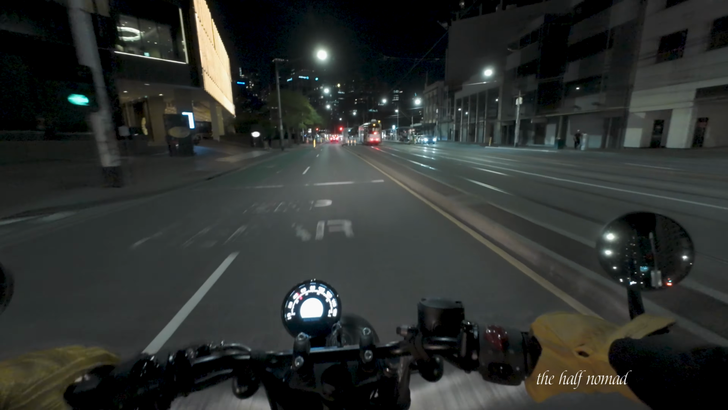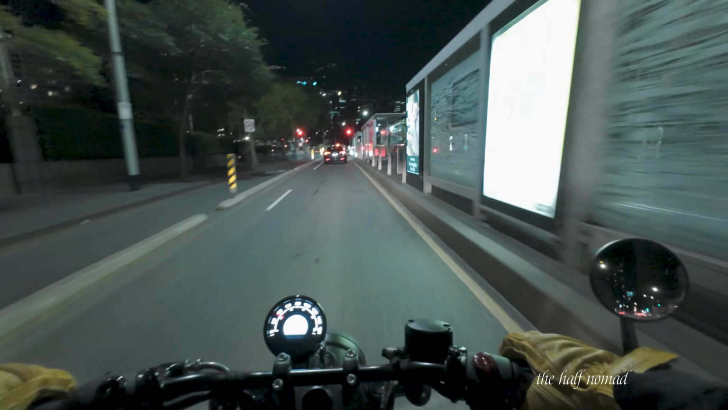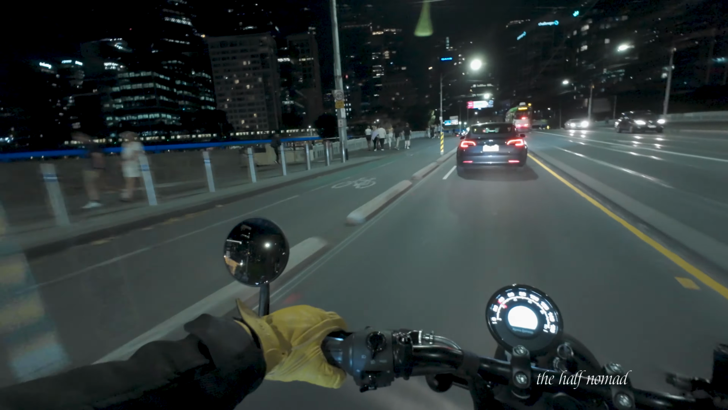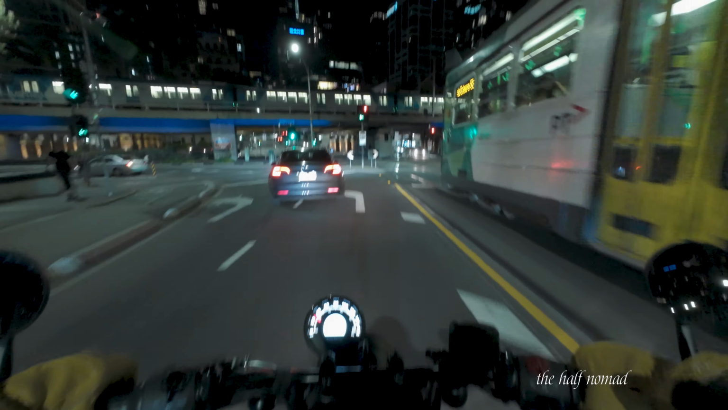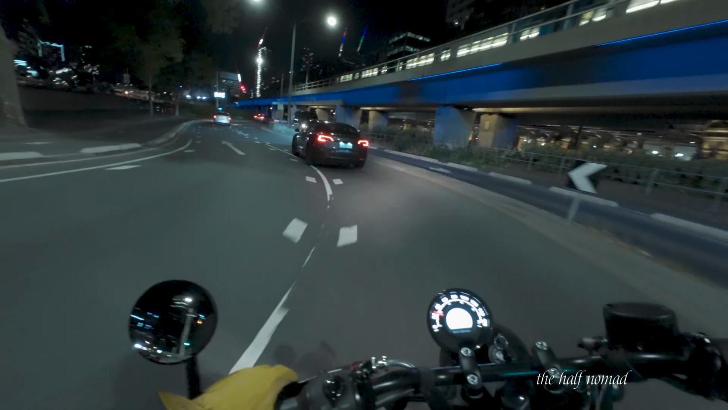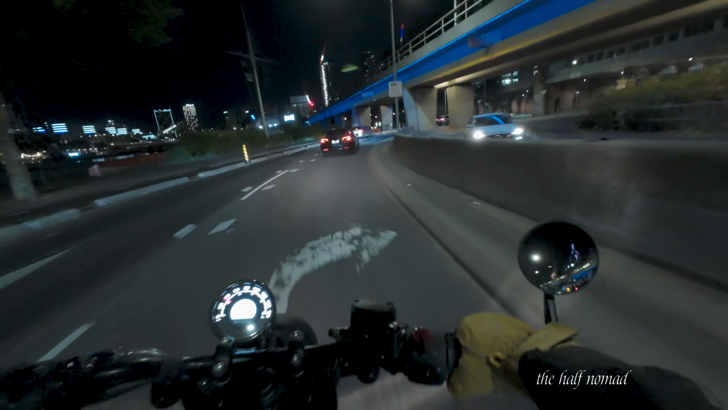I'm just going to go across the river again and into the city on the far side. Back on the river and the city on both sides. What a wonderful view this is. I love Melbourne. It's the most wonderful city in the world, I reckon. Absolutely gorgeous. Especially on a night like this. Warm, no wind, no breeze, just the perfect weather to be out and about doing your thing.